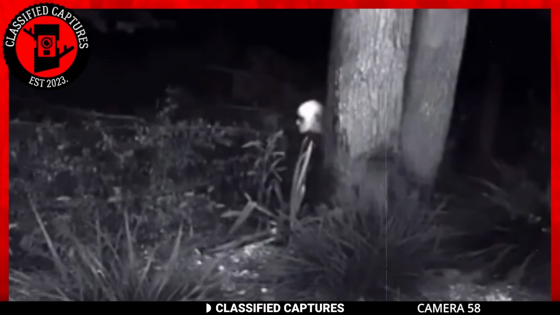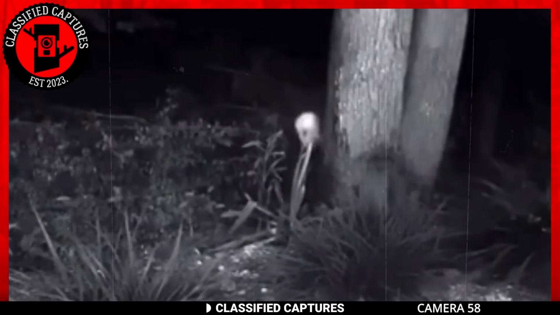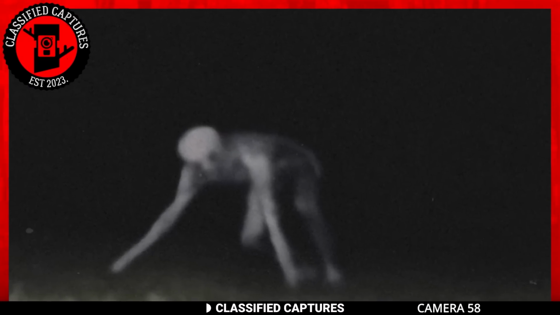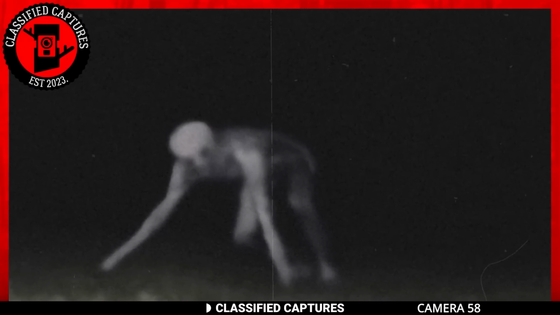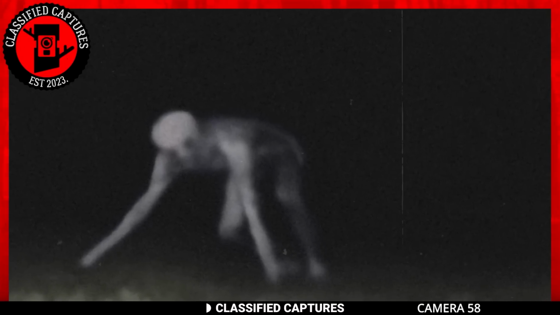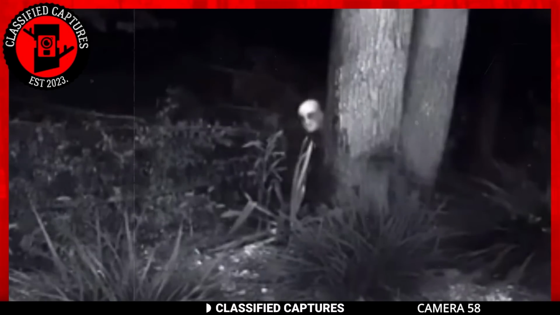It's very hard to tell. From my perspective, it could be a Rake, although there's a possibility of it being a skinwalker. As enthused as the paranormal community is with these predictions, there are many who believe it might either be a person in a costume or edited footage. Based on what you see, what do you think?